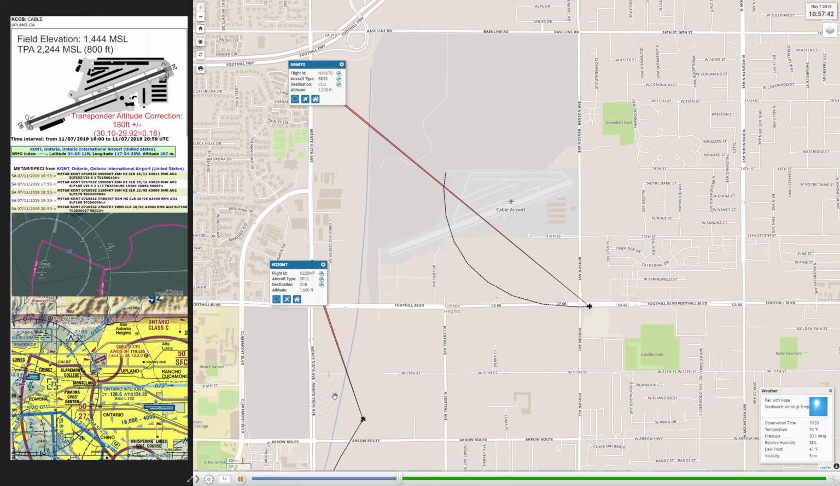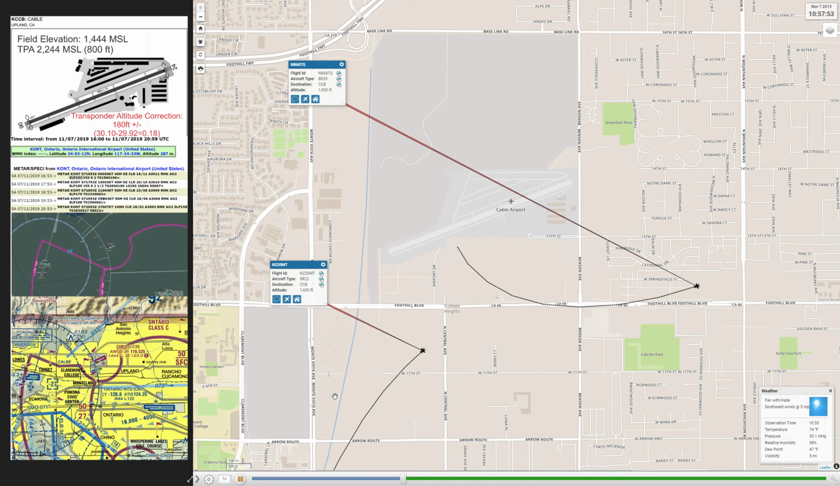And then here you see the Cirrus 220 Mike Tango basically joining the downwind, and he's actually joining pretty tight and pretty close into the airfield. It's pretty tight.